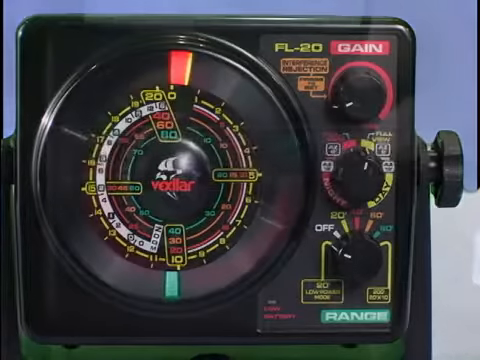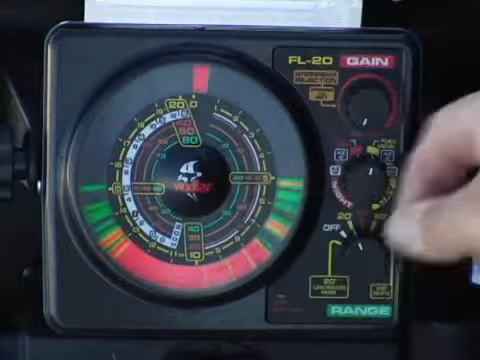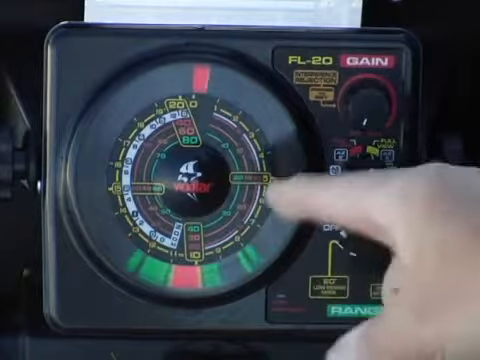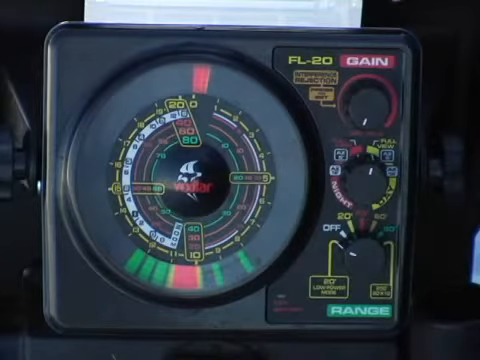Now here's an example of a thick weed bed in normal mode. Here's what it looks like in low-power mode. See how easy it is to find true bottom in the low-power mode? This is one of the true advantages of Vexilar flasher technology.